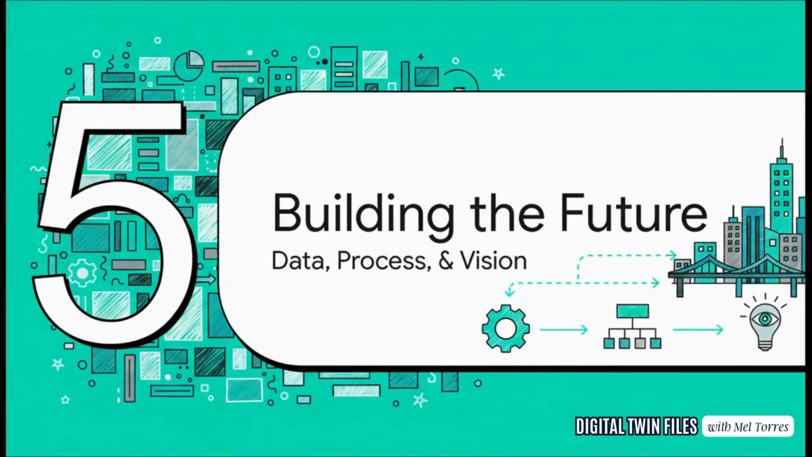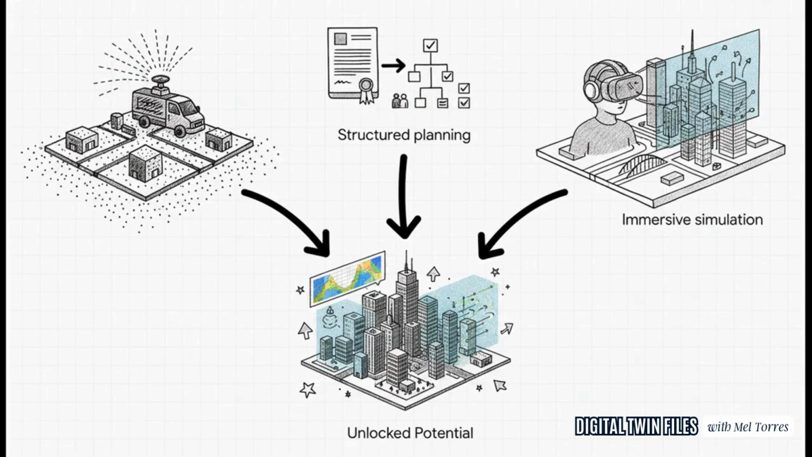So let's zoom out and pull all these pieces together. We're not just talking about one-off projects anymore. What we're really doing is building a totally new, spatially intelligent way to manage our world. And it happens when we integrate this amazing data with a smart process and a shared vision for the future. This is where it all clicks into place.